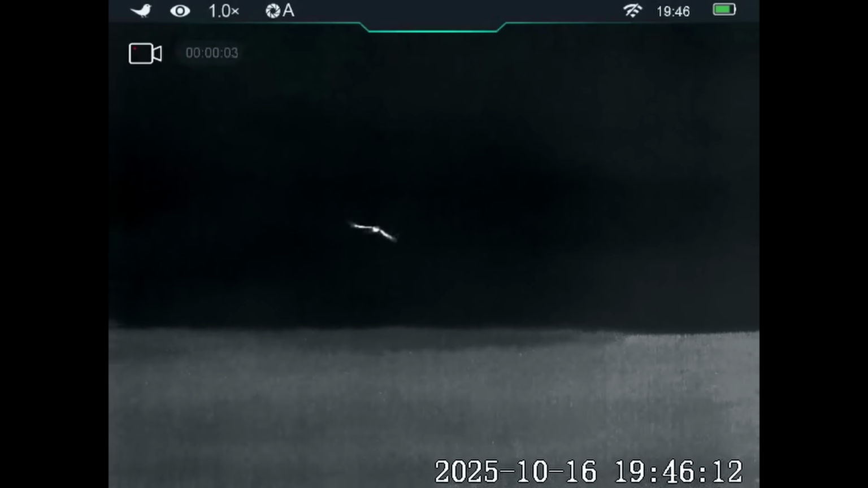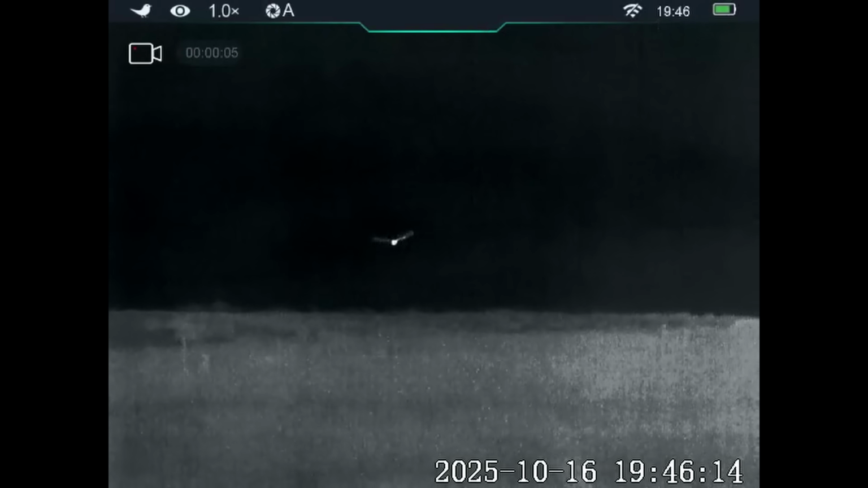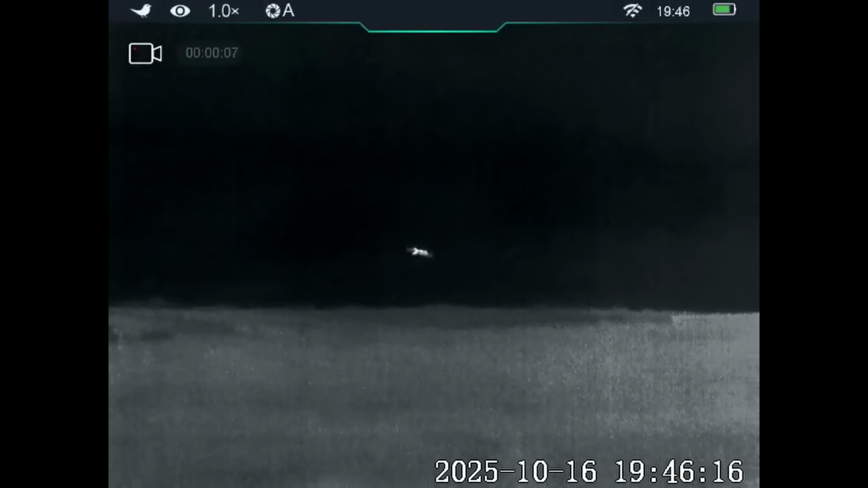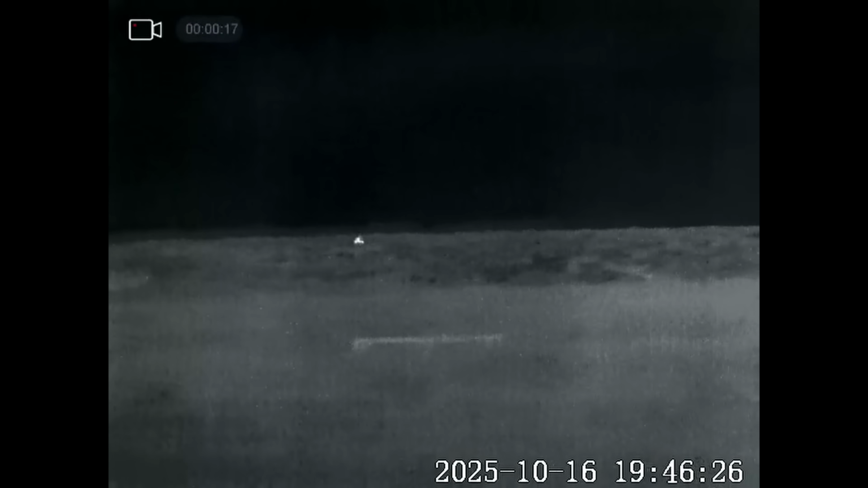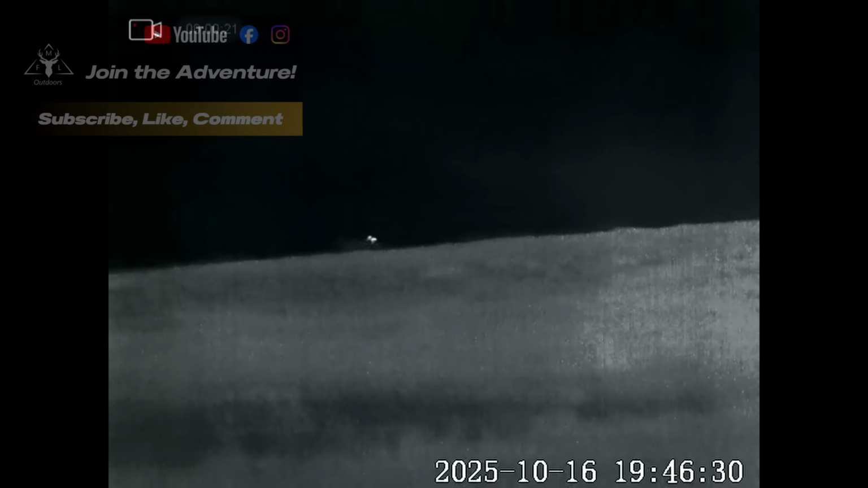Here's the resident tawny owl making its first appearance. This is the one that always hunts on this fell, and it was also the one that, if you watched last week's video, landed on my head. Hopefully that doesn't happen this week or any other week. I always like to see it about on a night though. It's like a friend now.